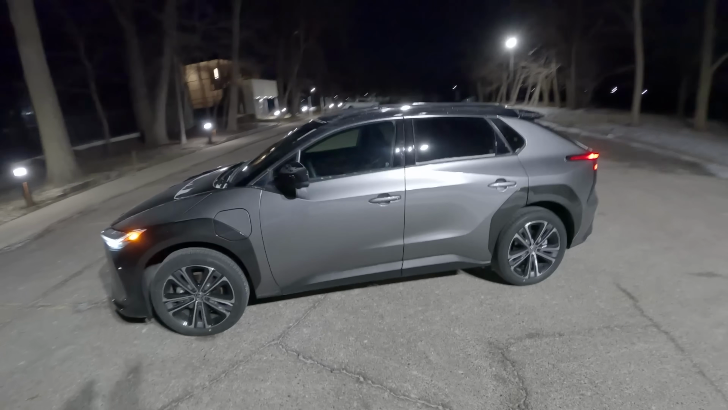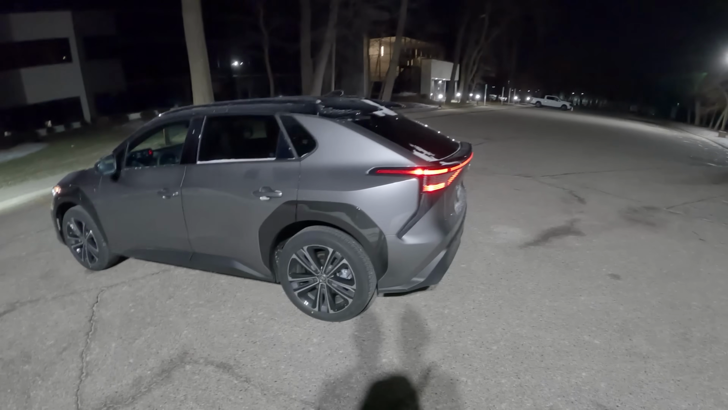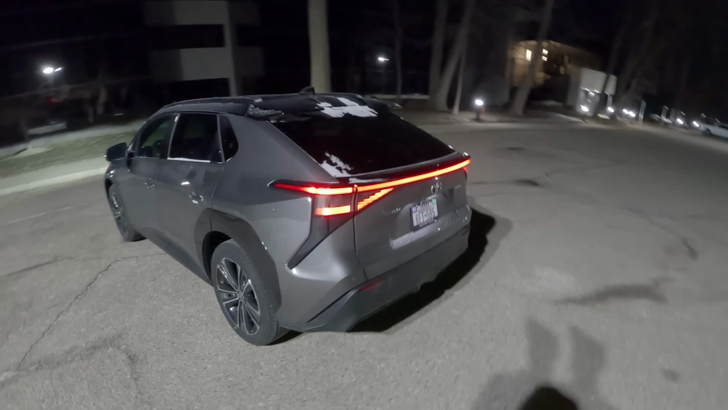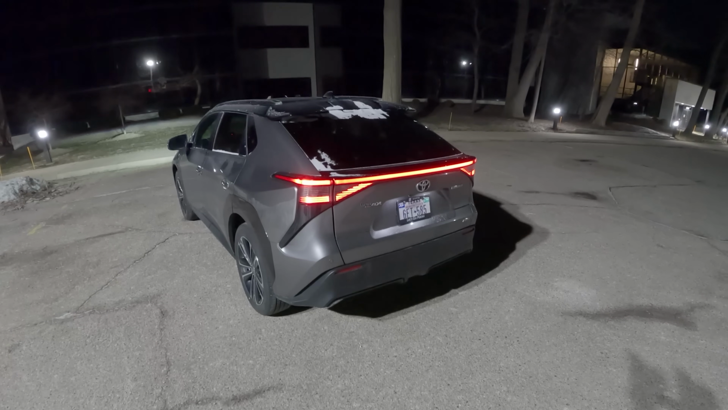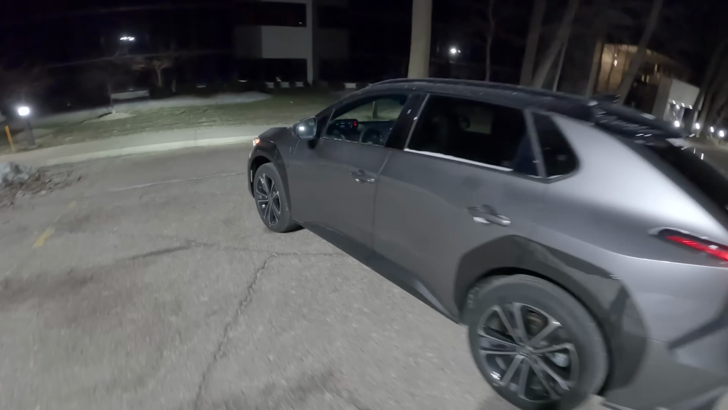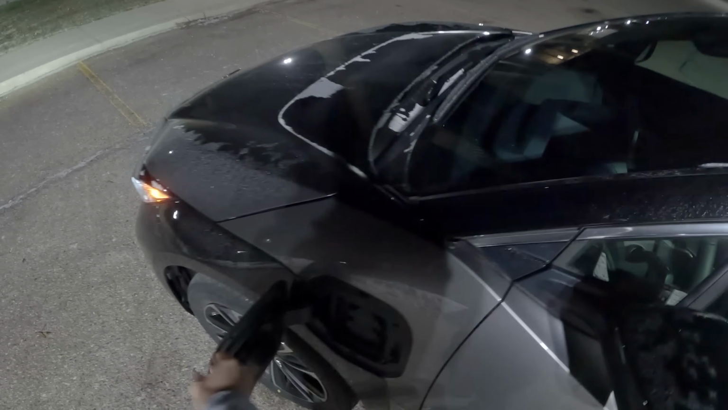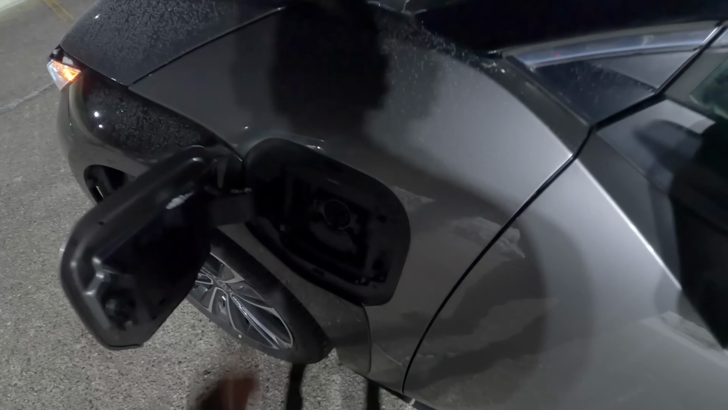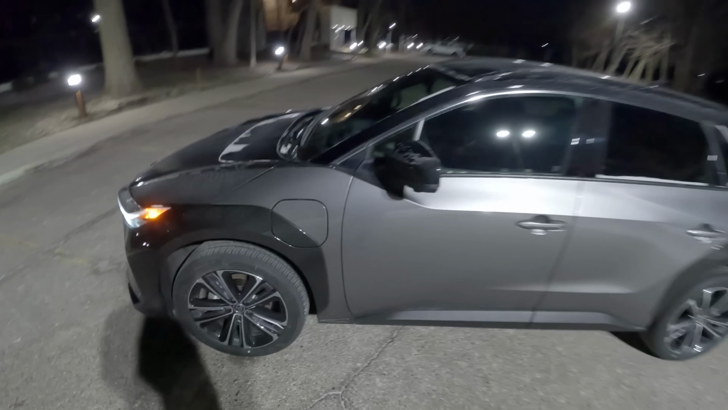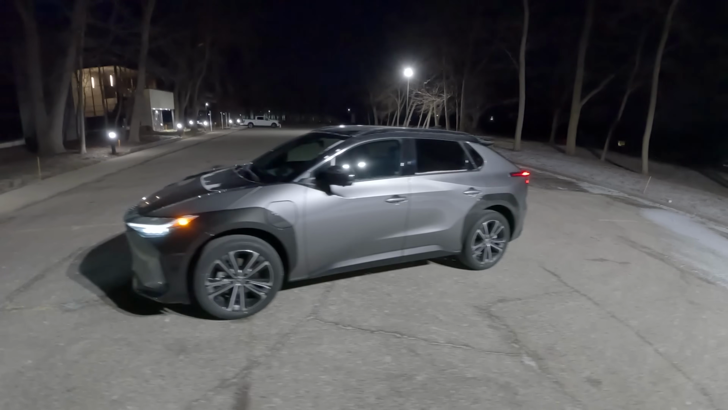The only problem with something like this might just be taking it on road trips could be a cumbersome charging experience. The all-wheel drive bZ4x can only charge at speeds of up to 100 kilowatts. The front-wheel drive can do 150 kilowatts, but honestly, that's just not fast enough. You can charge this on level 2 charging in your garage in about 9 hours from 0 to 100%. That's fine, that's pretty average. This is going to be an around-town local driving vehicle.